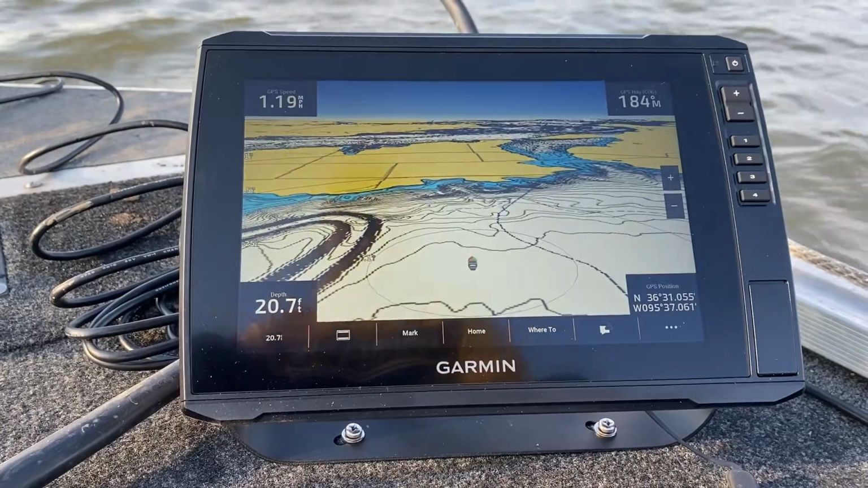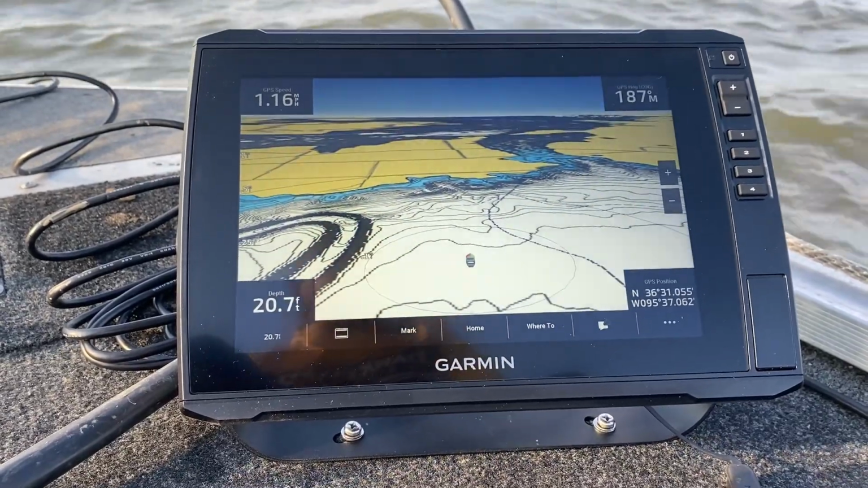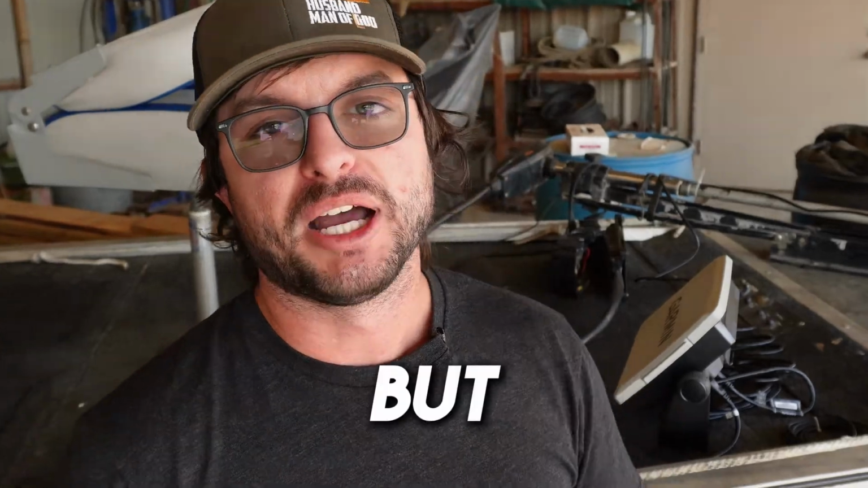It will also connect to your ActiveCaptain app, which I think is pretty cool. So if you want to study your maps on your phone at home, you can do that, and then you can actually mark waypoints and they will show up on the unit itself. I thought that was pretty cool. And I didn't hook it up to Livescope, but it is Livescope compatible. So if that's something you're interested in, you can definitely hook it up and get going.